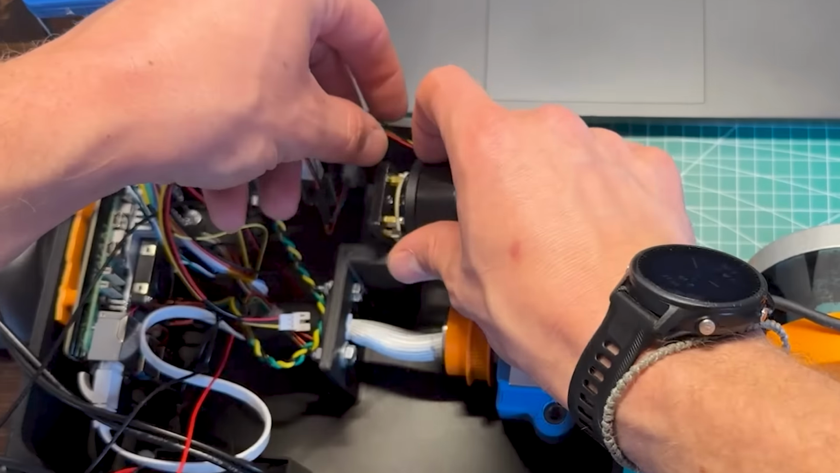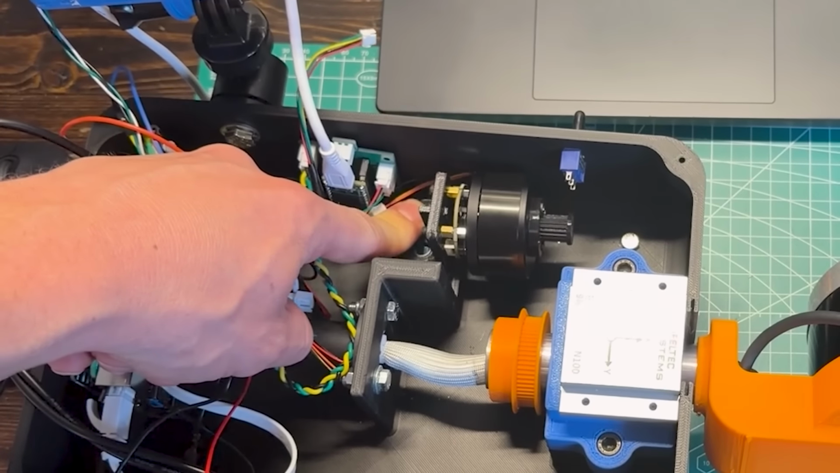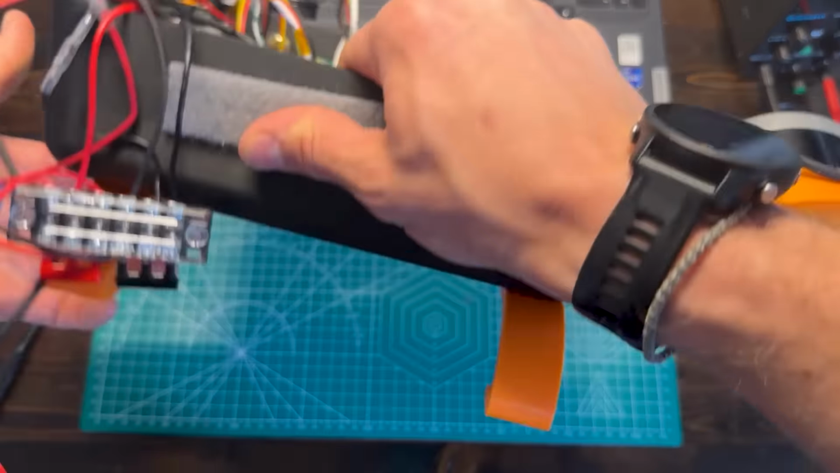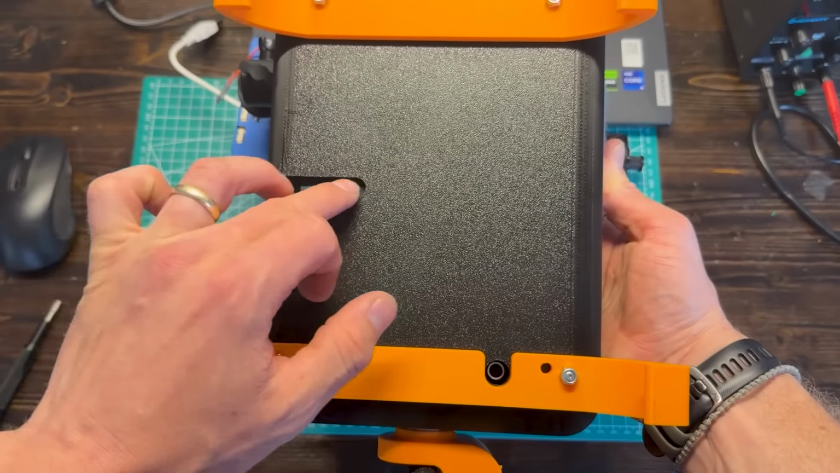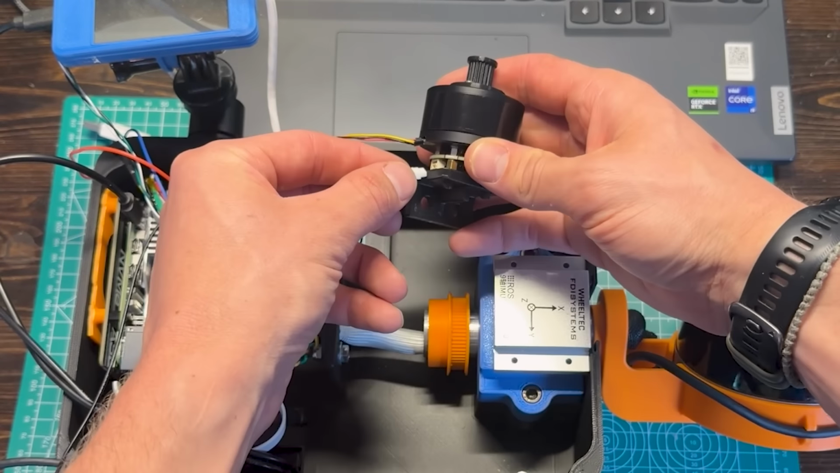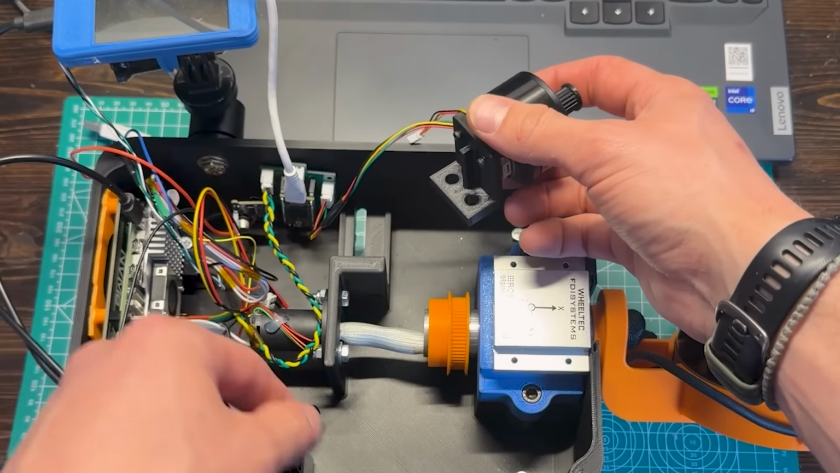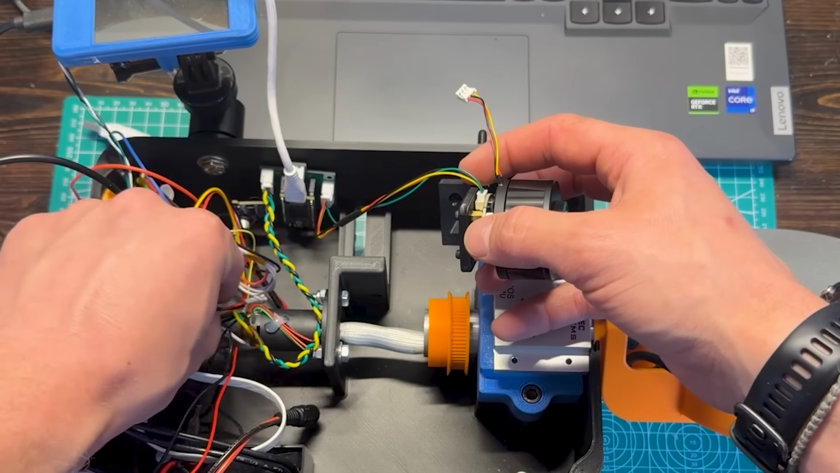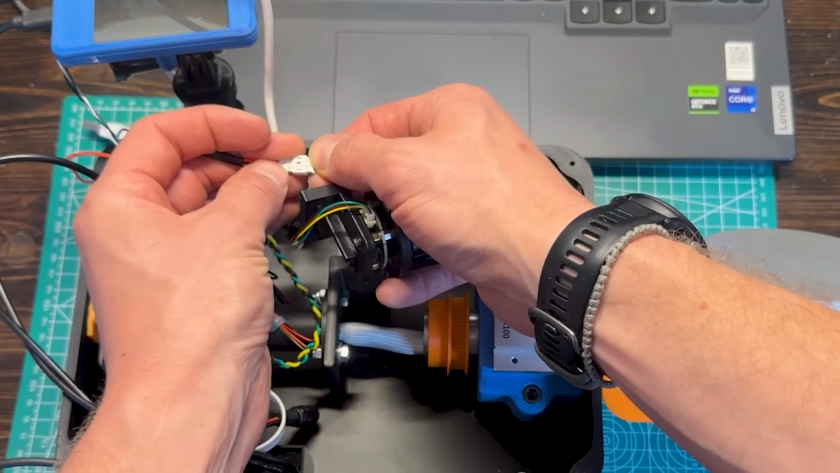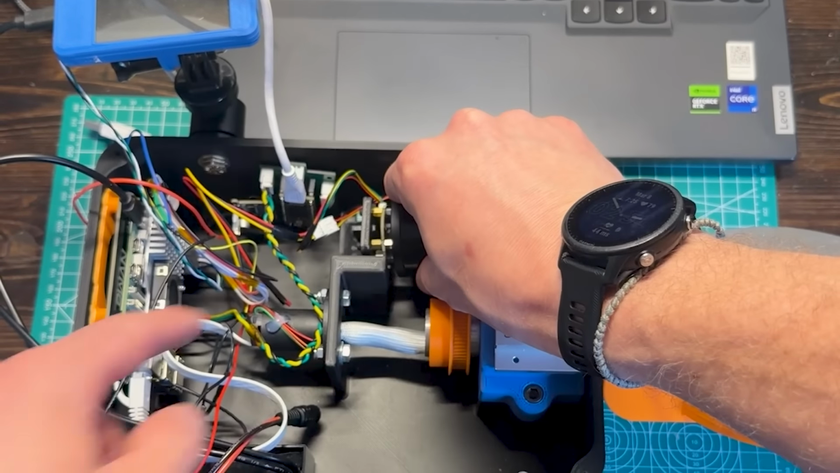This would drop into here. I've got space where you can do some belt tension adjustment, which is really great. I also have on the bottom designed in where it can capture the nuts, so it's a little bit easier to install. This is our encoder plug. Pop that there. And then we have our motor power right there. So we can pop that there.